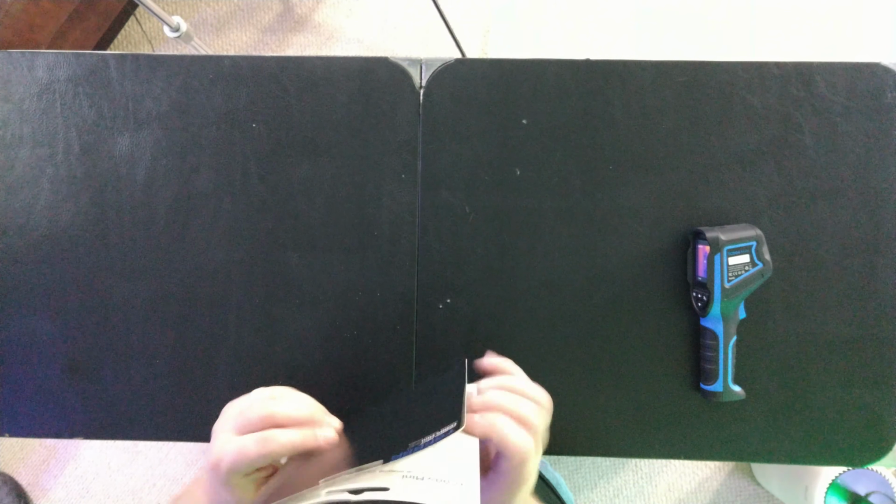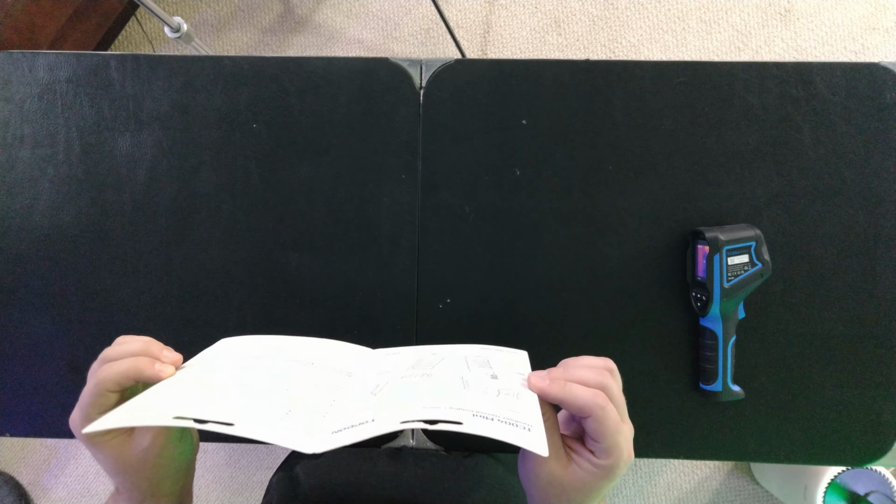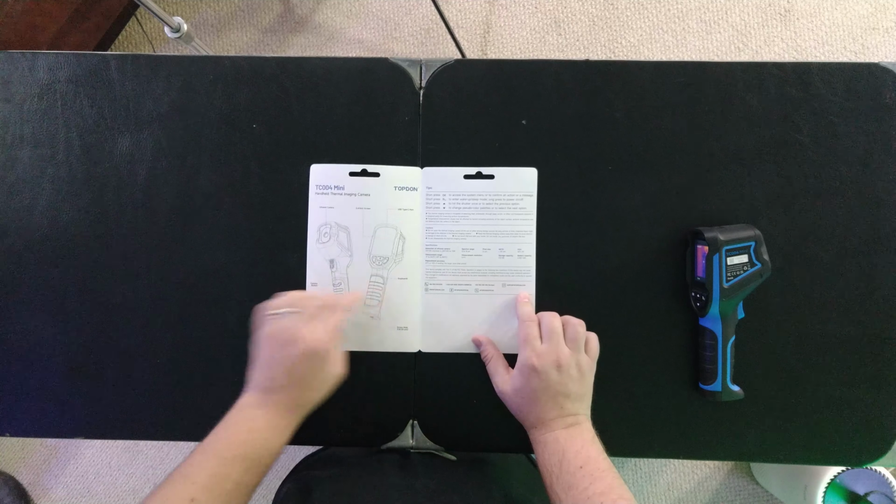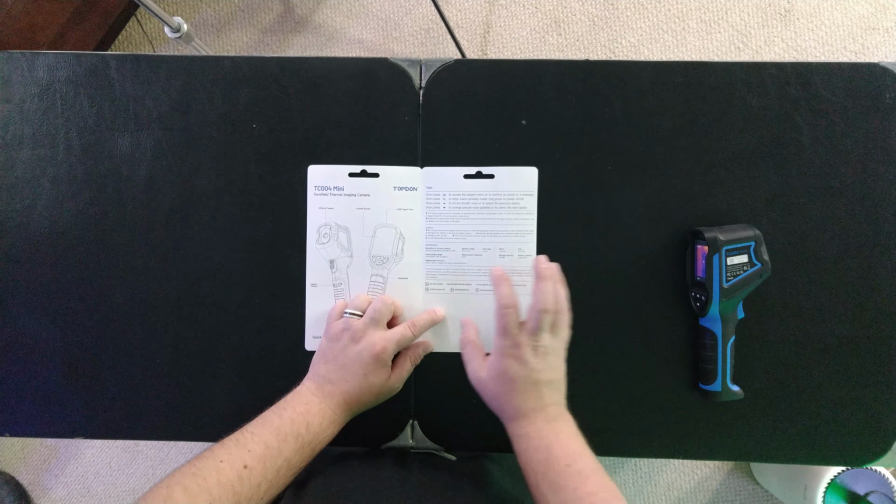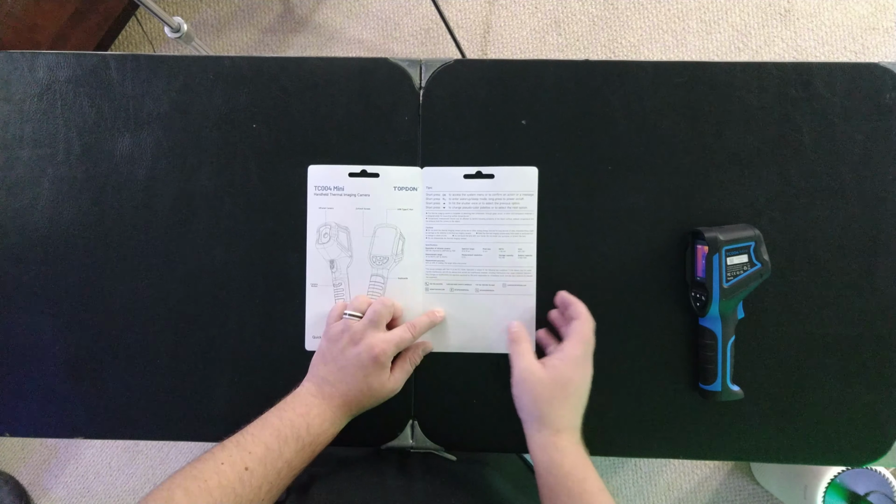There's not a lot here. If I open this up, you can see it's a very basic guide to the instructions. On here, basically just a rundown, whatever button is, a little bit of information about what they do, some of the specifications here, some cautions. That's about it.